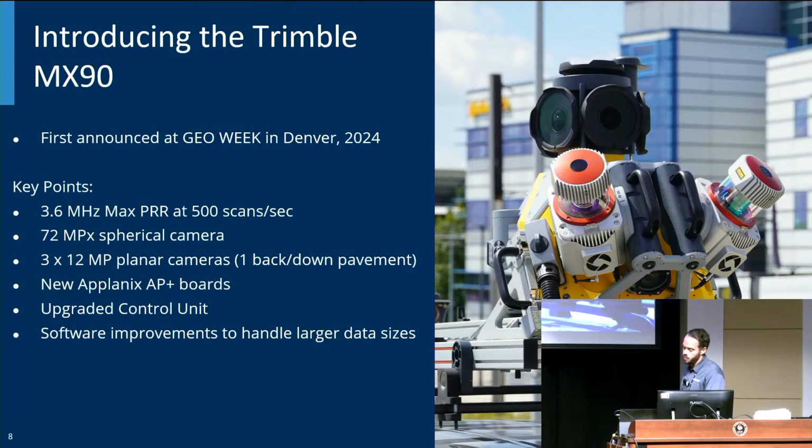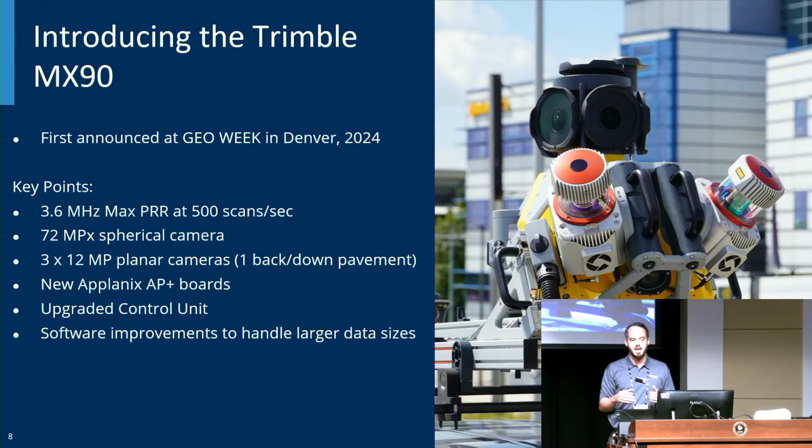The 72 megapixel spherical camera is certainly a step in the right direction. Ladybug does a great job with exposure compensation and stitching the panoramic together. But we also have the 12 megapixel planar cameras. And now these have a smaller field of view. So believe it or not, these frames are still much sharper and higher resolution than even the new Ladybug. And these are really good, again, for reading signs, pole tags, things like that as needed.